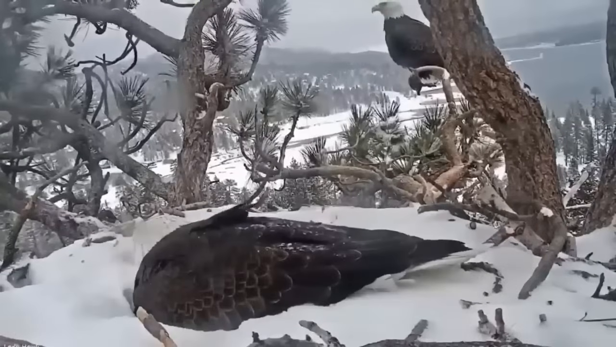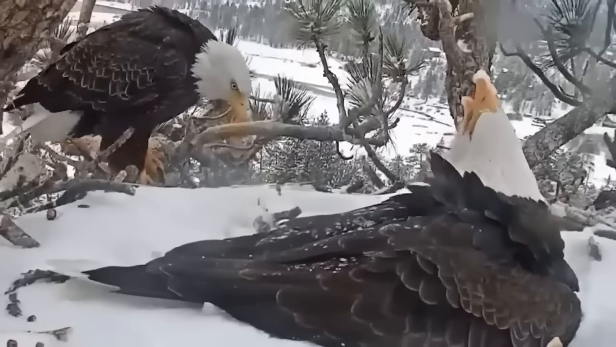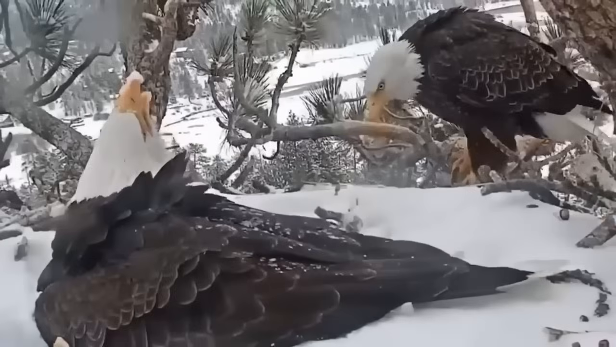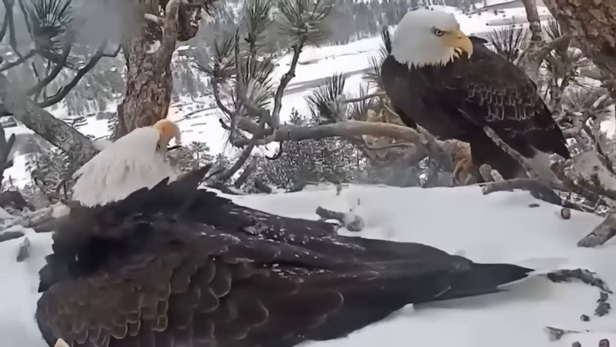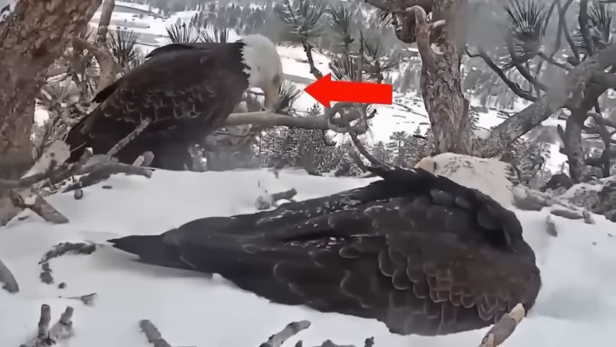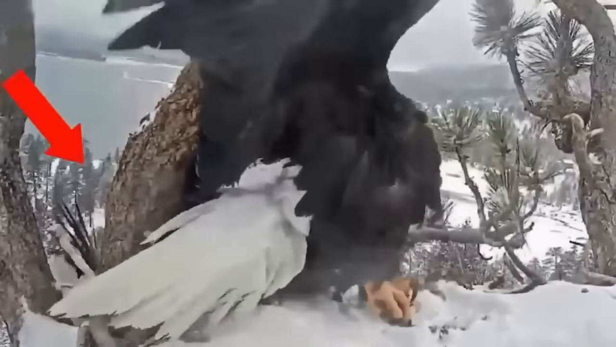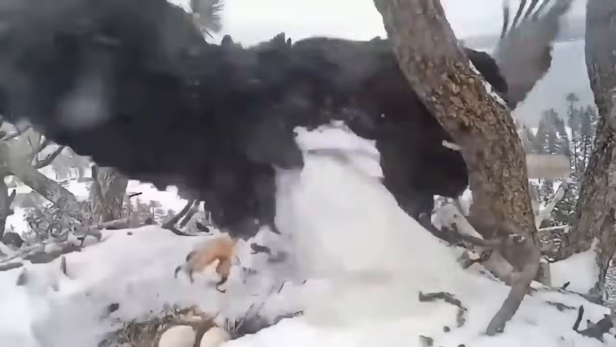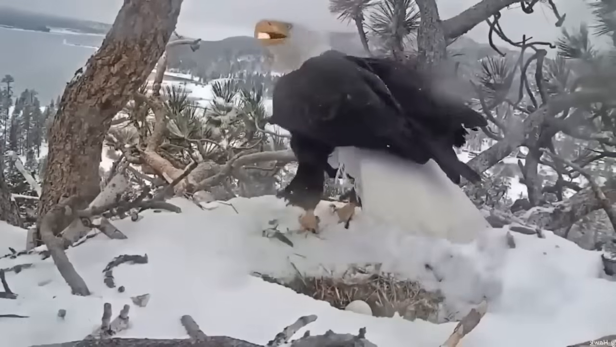But the vigilant mother was not having it. She fiercely guarded her nest, warning the predator with vocal warnings. When the intruder dared to come too close, the mother eagle fearlessly attacked, forcing it to retreat. The battle between the fearless mother and the hungry predator showcases nature's raw intensity.